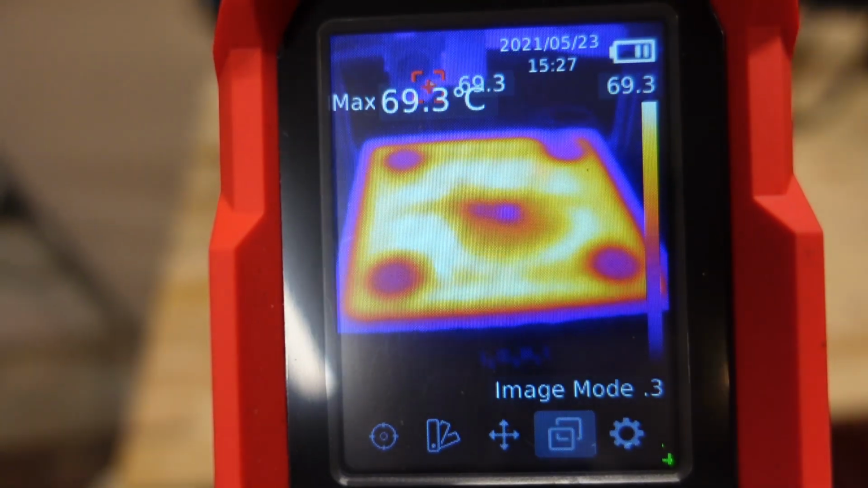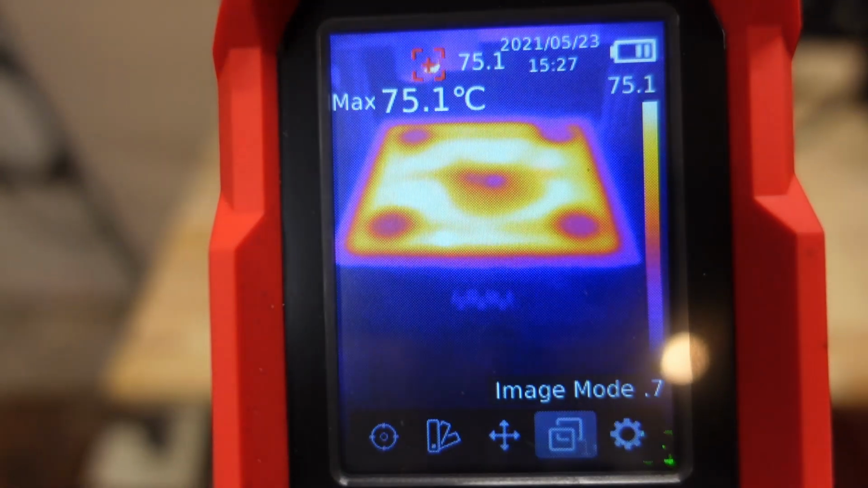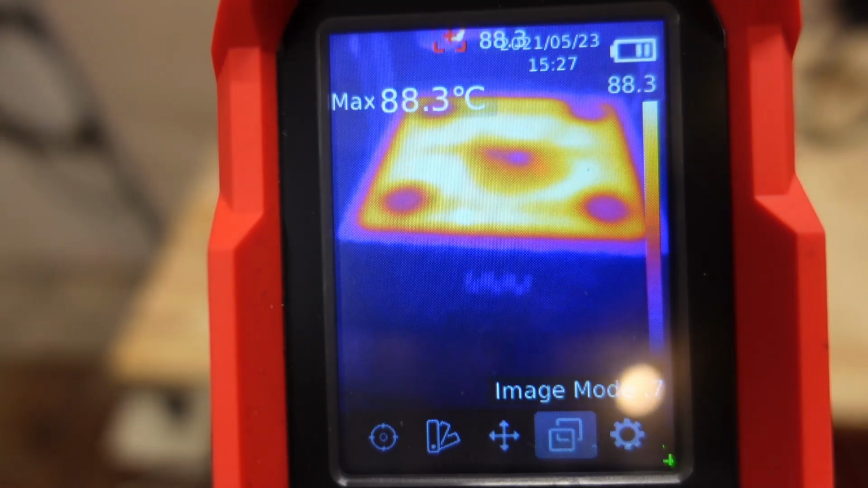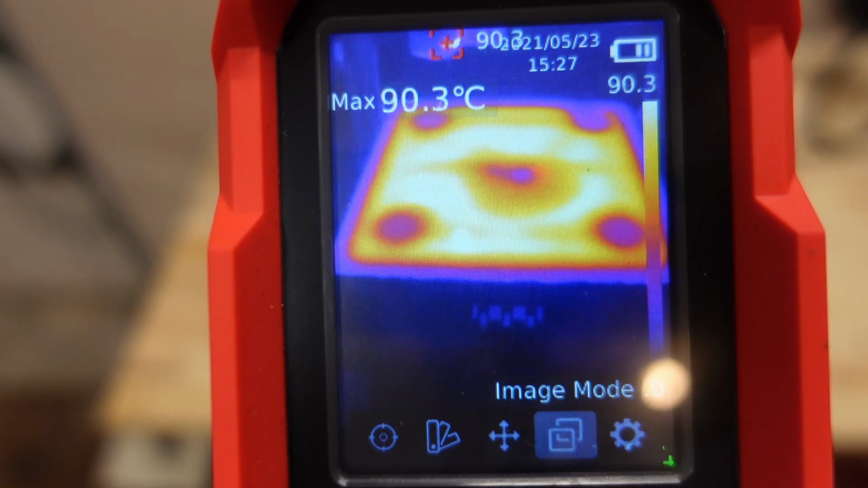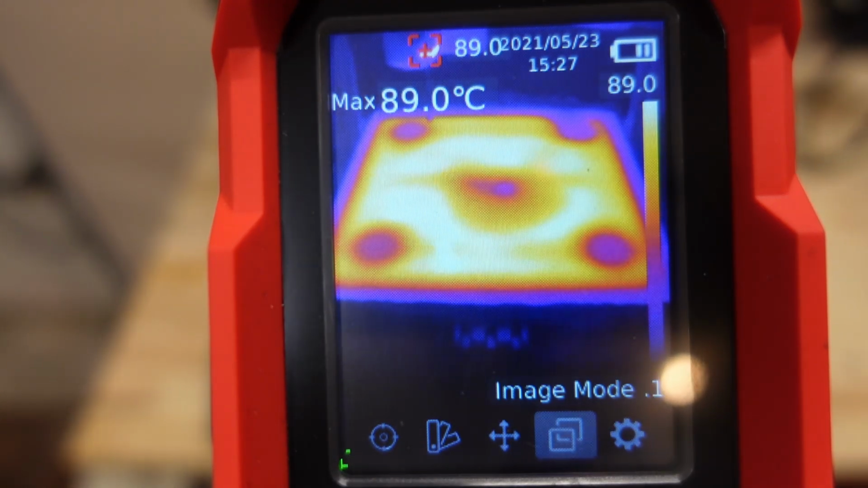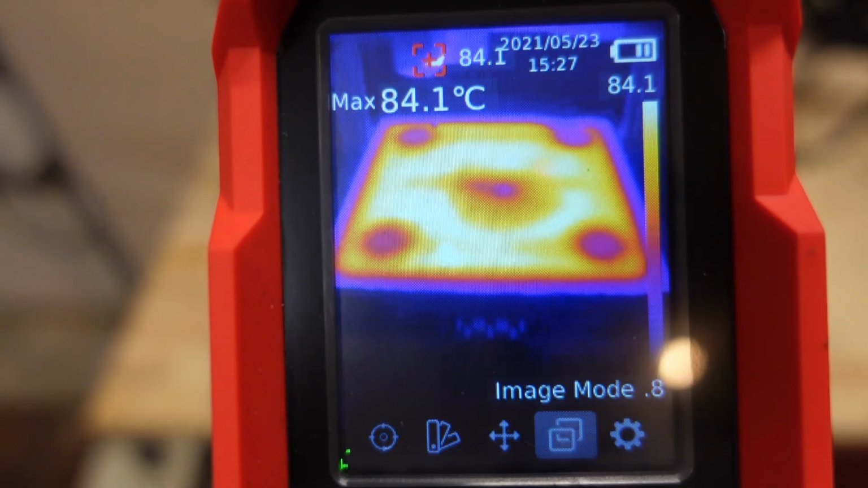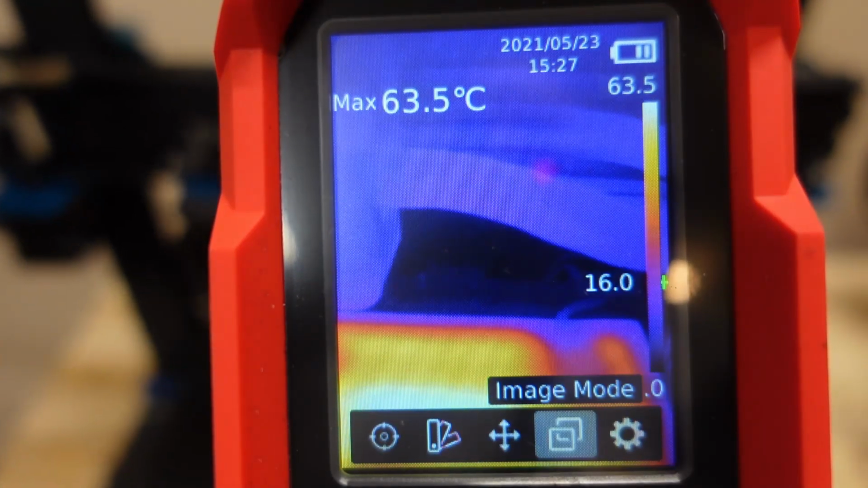I thought I knew about these 4 spots in the corners, and if you check my video for the Artillery Sidewinder X1, I had a lot of problems when I tried to print something in the center of this printing surface. And now I can see the possible reason. And no additional heat on the ribbon cables, that's a good sign.